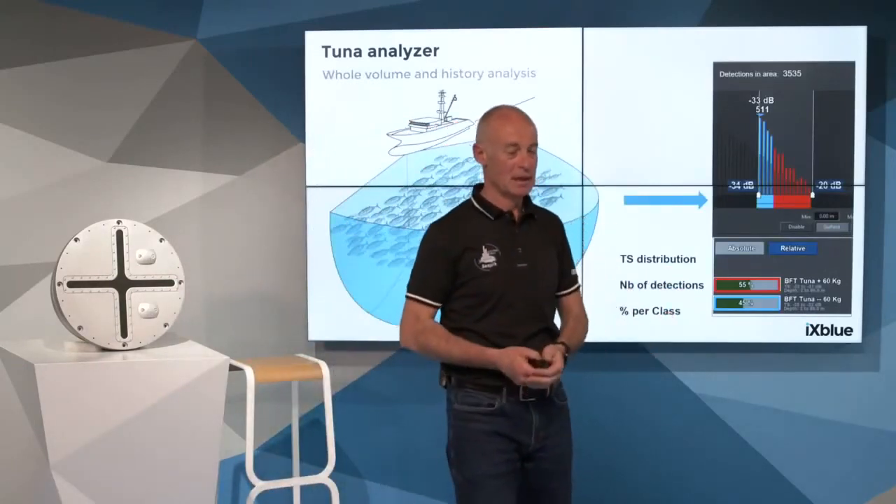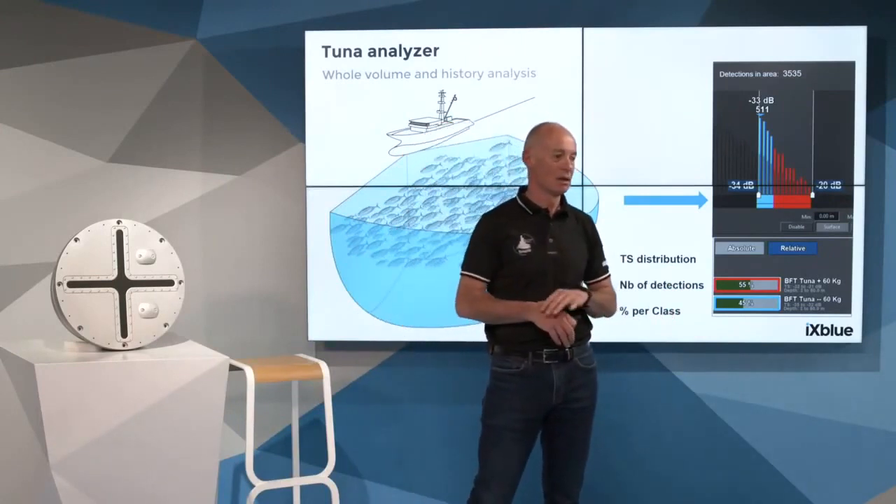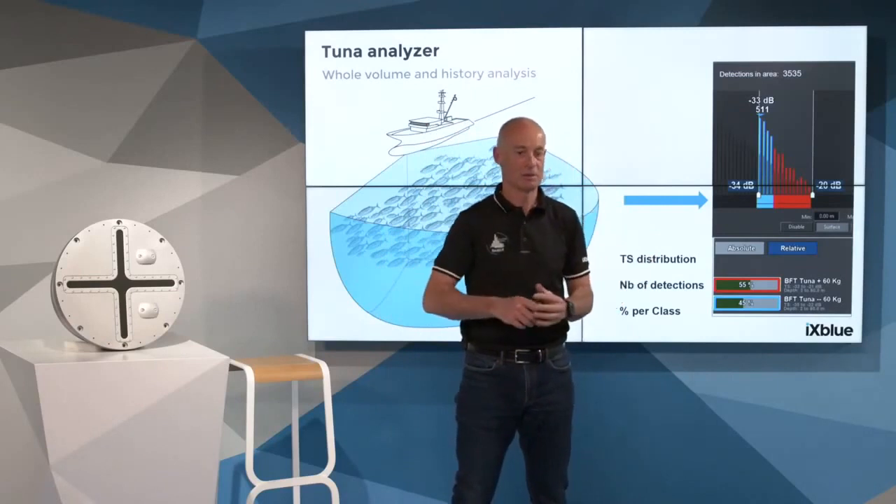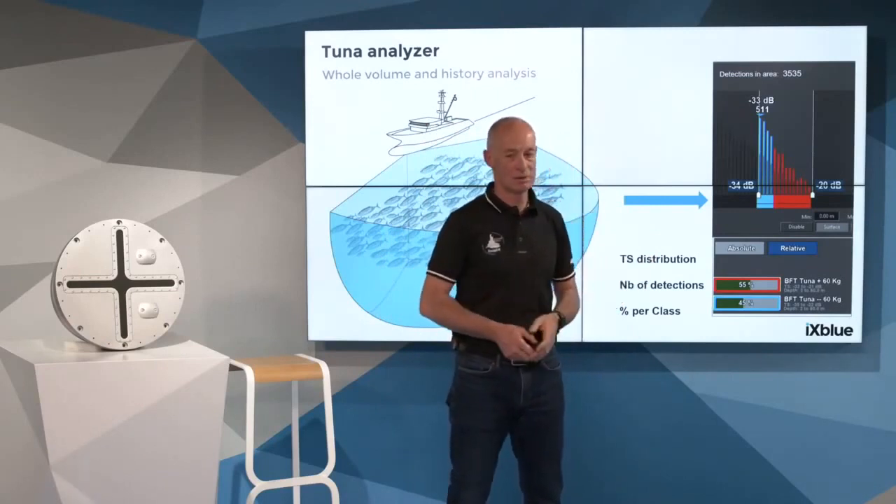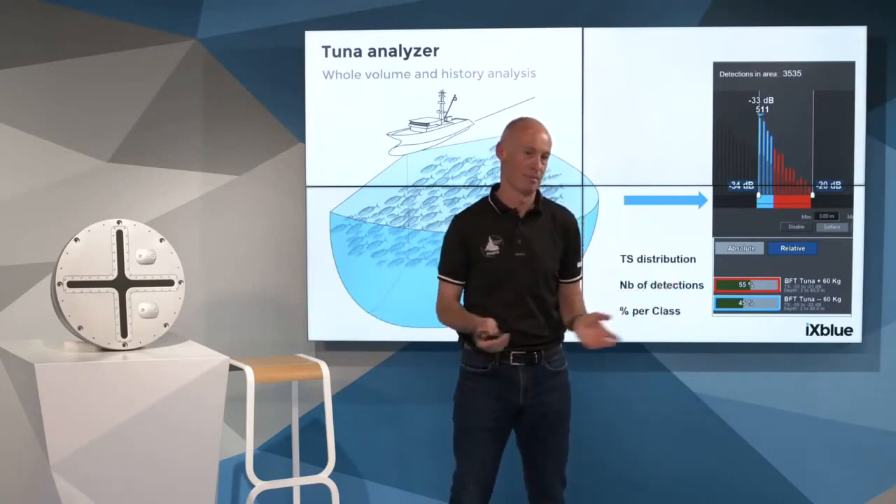So it's very fast, and it provides the skipper with a real figure of the shoal behavior and the quantity in, let's say, about live. 2 seconds for a skipper, it's about live.